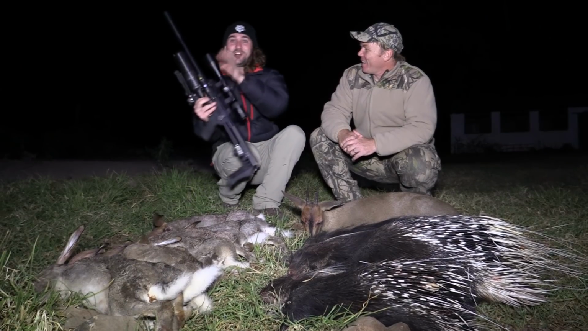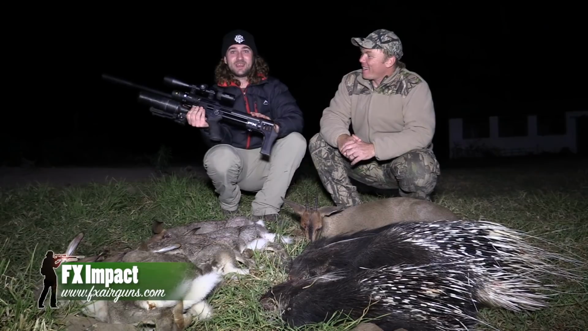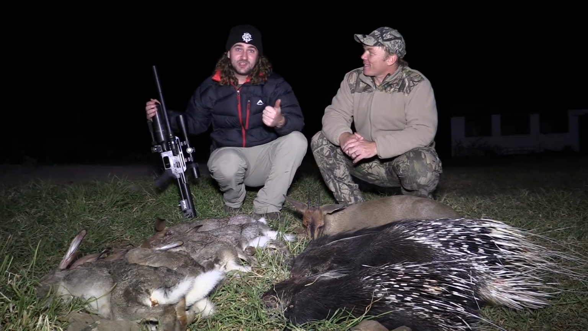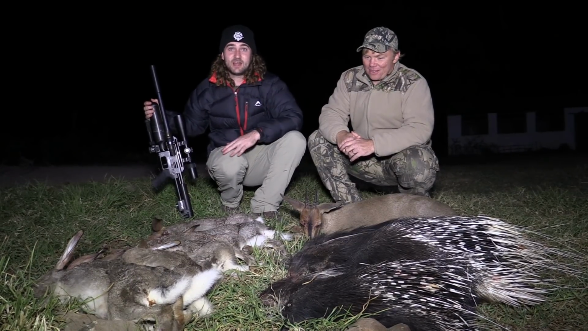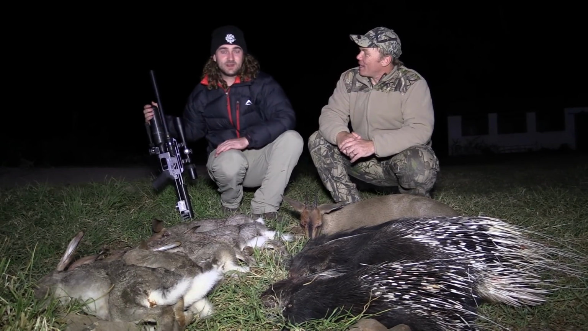Yep, the gun did its job. There's a reason we chose this gun. High shot count, high capacity magazine. It's what you need when you're hunting at night, because if we had one of those 8-shot or 10-shot magazines, we'd be reloading so much. It would just be a nightmare to try and coordinate all of that. So we didn't have to refill the cylinder at all. Very happy. You just cannot beat this.